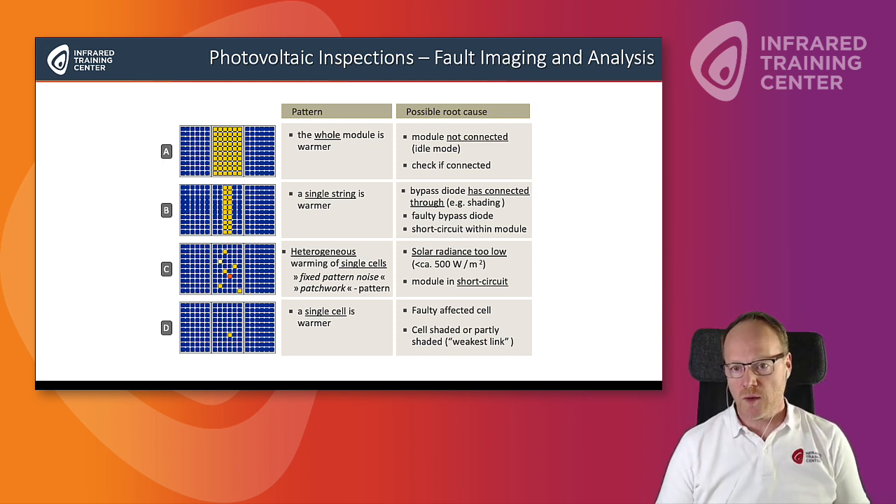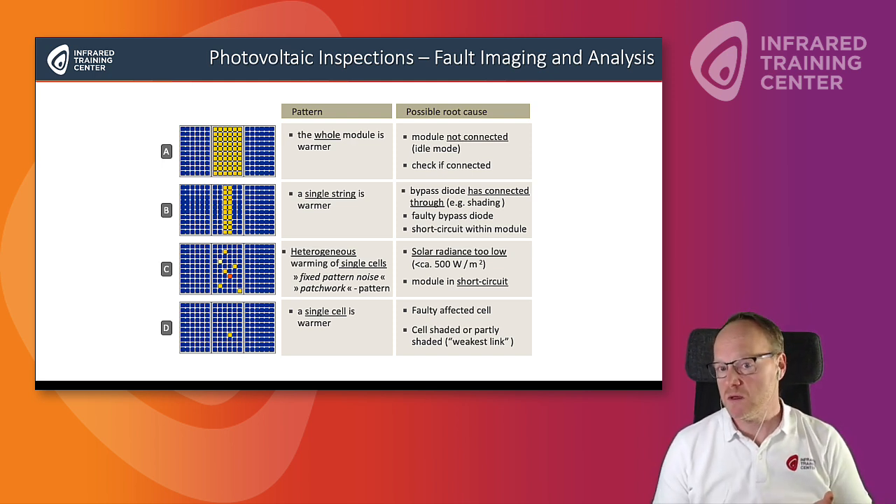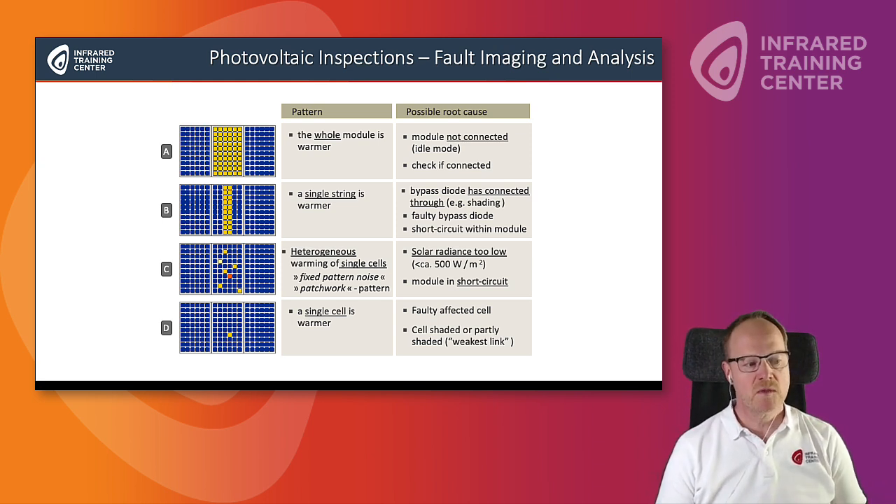A very simple problem that you often run into is that a single cell is warmer because it's maybe broken, it's faulty. It could also be shading, but that's rather unlikely, I would say. It would then be the weakest link.